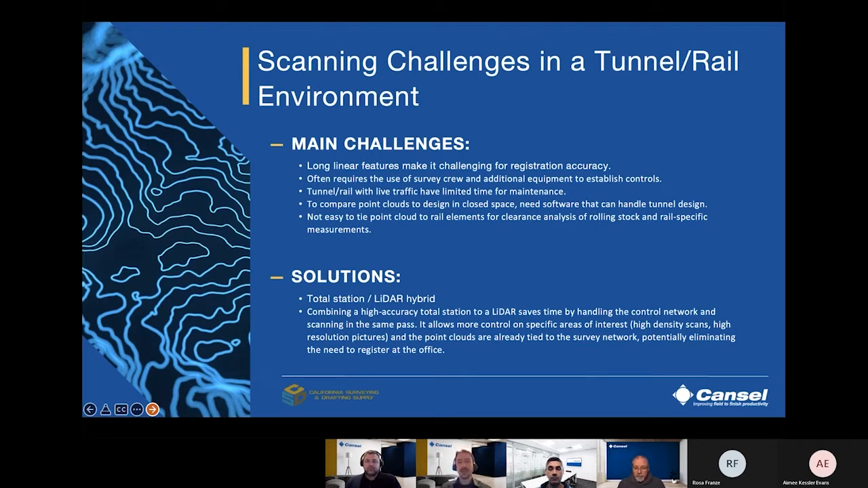If you are new or never considered scanning in tunnels, we hope you can learn a thing or two for your next project. And if you're already familiar with these concepts, stay tuned. We might have a product or a workflow to make you save time.